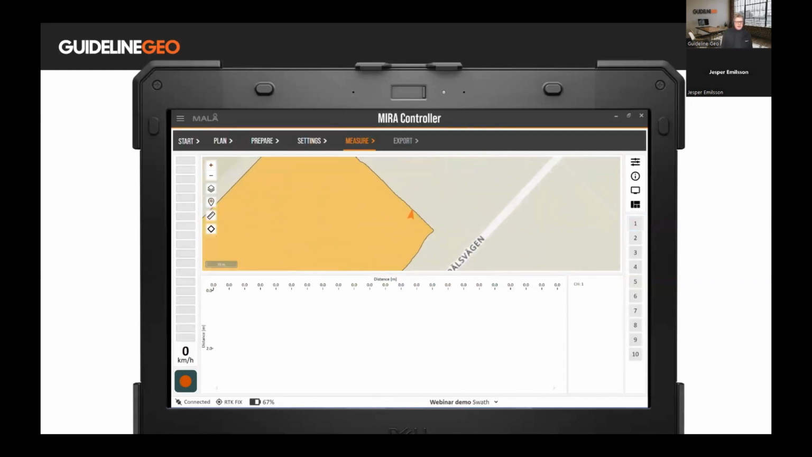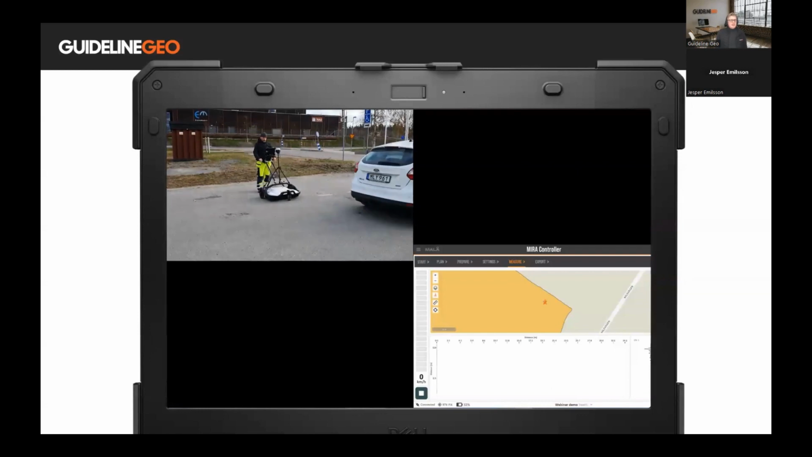So we can zoom in a bit, and then in a little while, we will see my dear colleague Jesper appear on screen to collect some data.